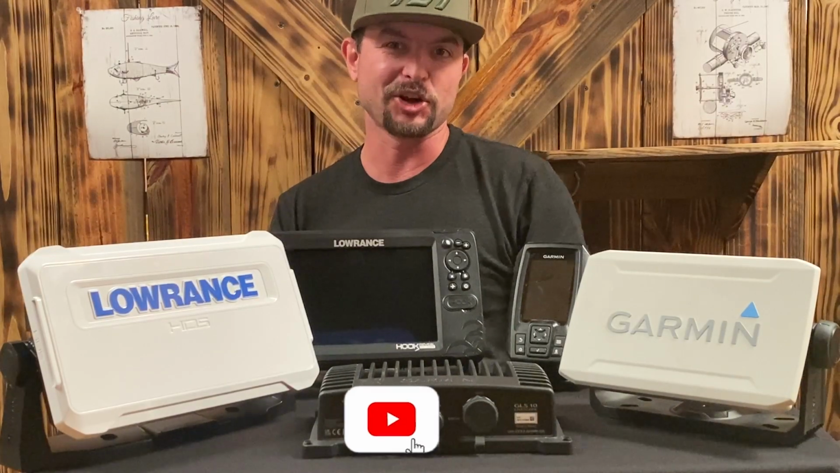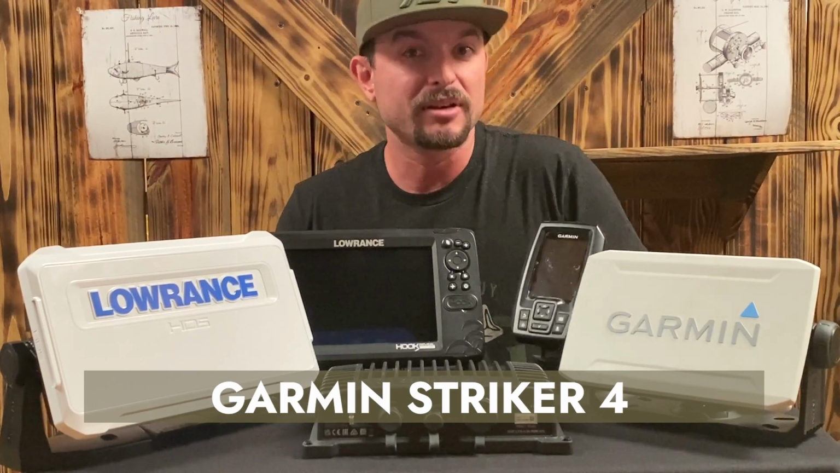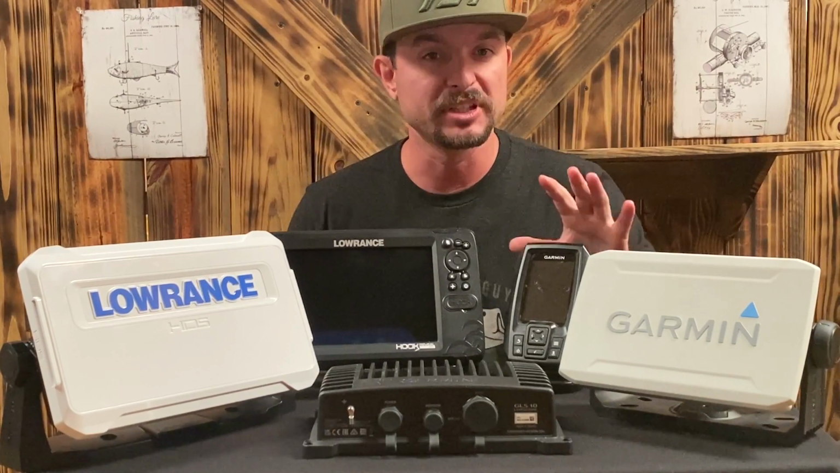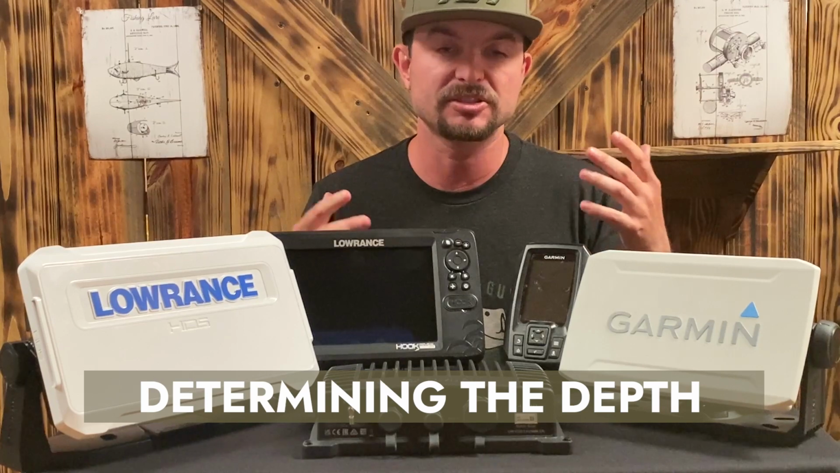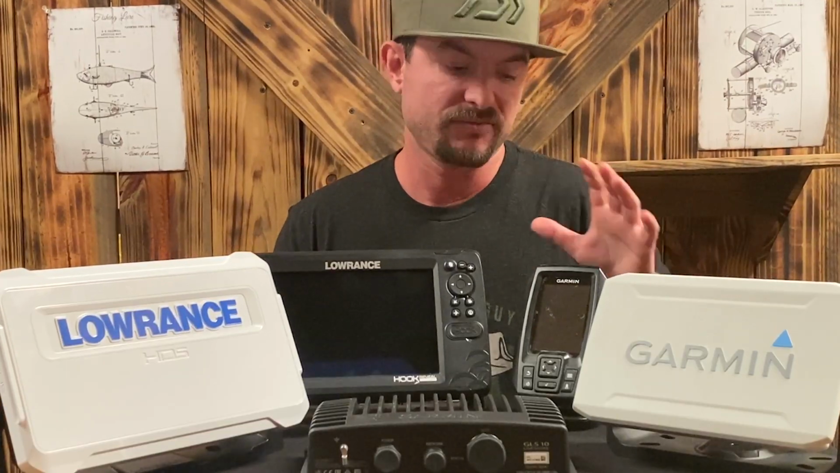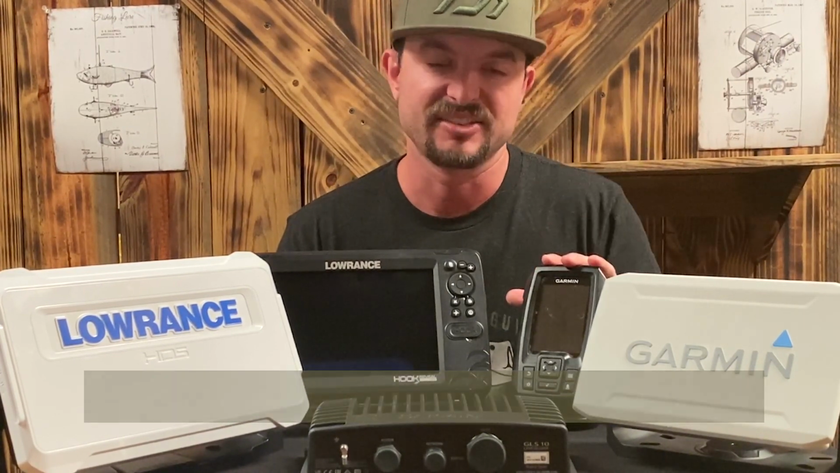So I'm going to start with my personal unit. I bought it with my own money. I've had it for a few years now, and that is the Garmin Striker 4. This little unit I bought to put on my kayak because obviously I don't have a lot of space, and I really like it. It was the first unit that I've ever bought, so I really didn't know what to expect, and it's great for determining the depth, for finding a few pieces of structure. It's not going to give you great detail like I would like to see, but for a beginner unit, learning how just to read sonar and stuff, this is awesome.